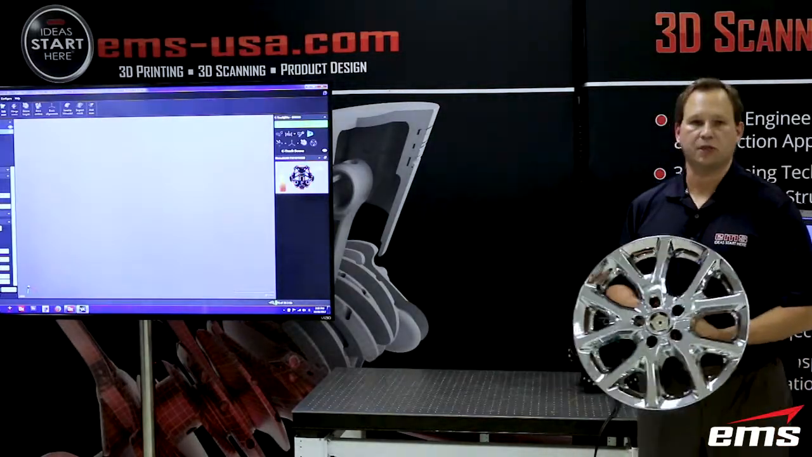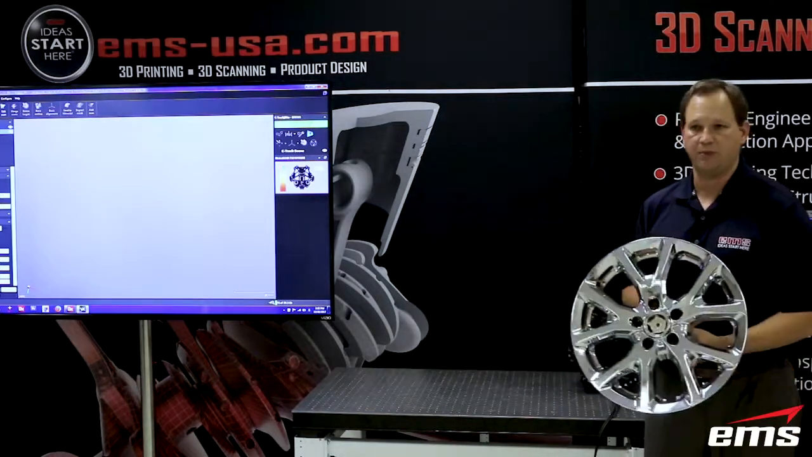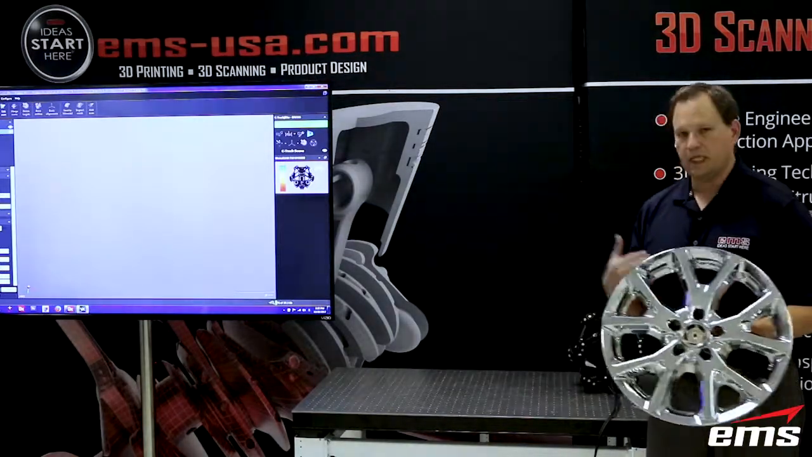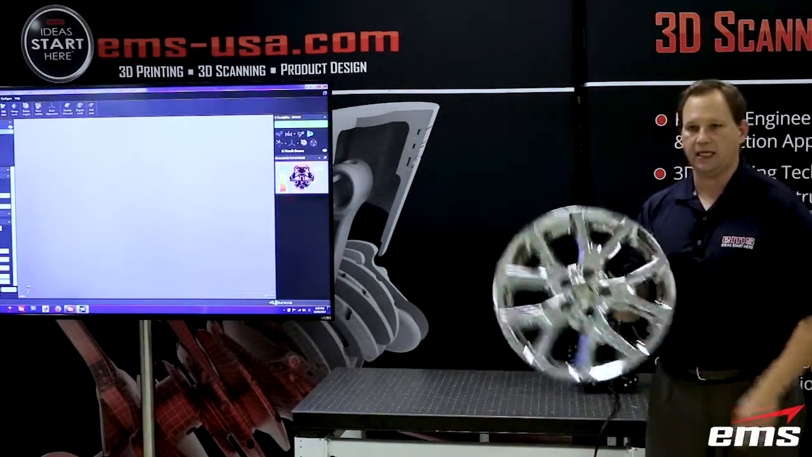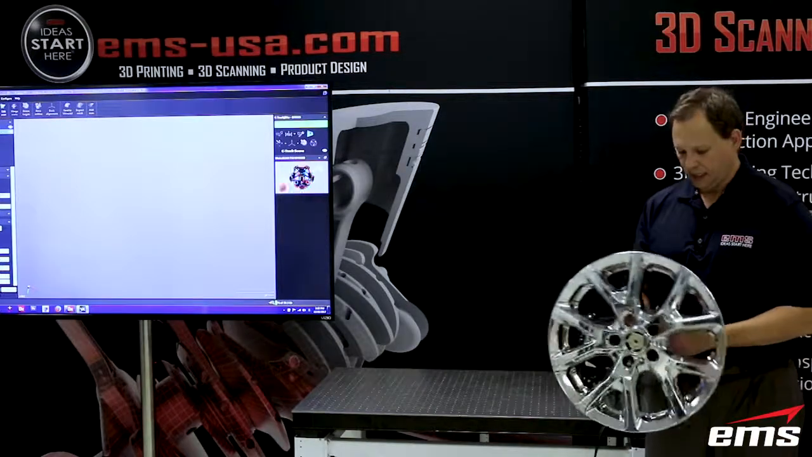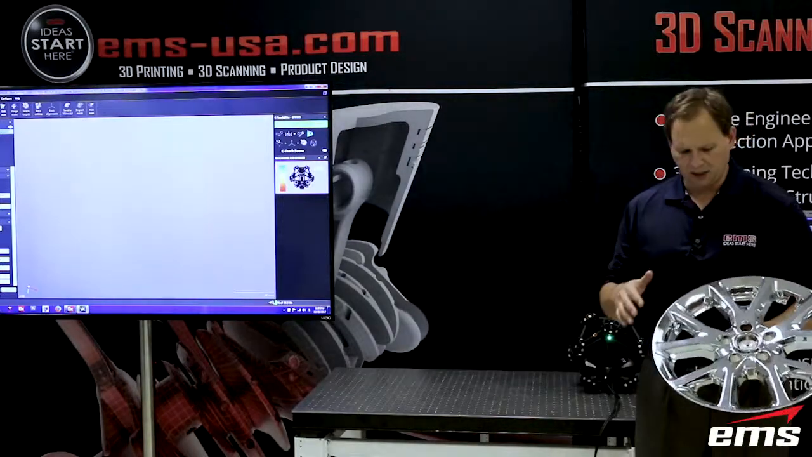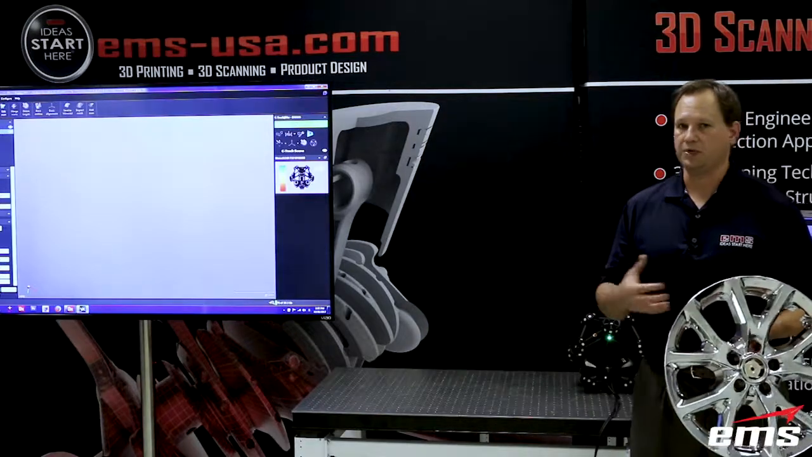A lot of your structured light systems really have a hard time with it. Most laser systems have a hard time with it. This new MetraSCAN system, in the way it works and the ability to do the high power lasers, allows us to scan things like chrome without putting any surface treatment on it. What I mean by surface treatment is typically we would dust the part. It's a spray. It typically wipes off, but